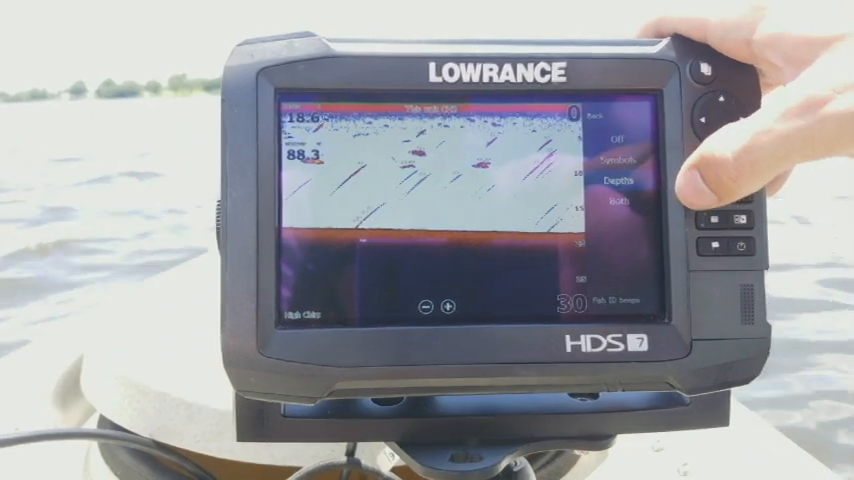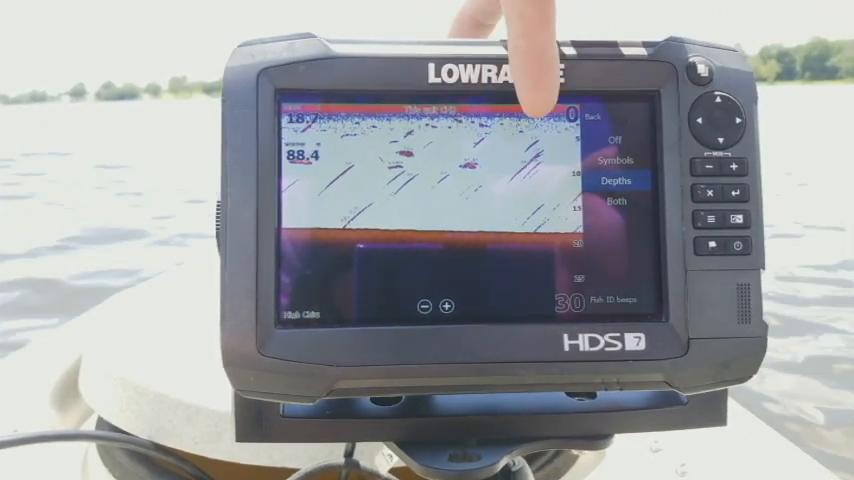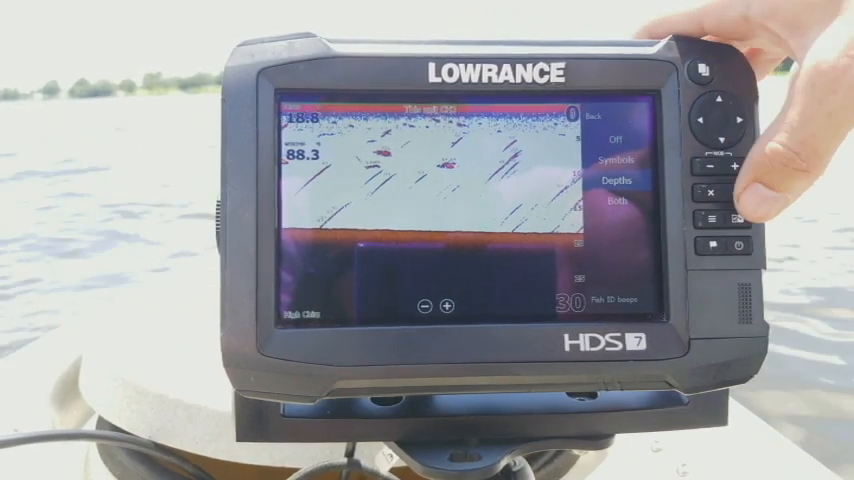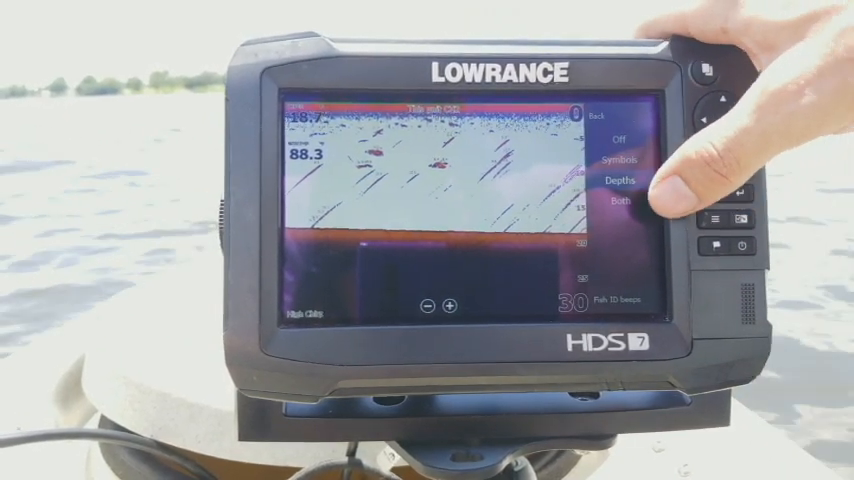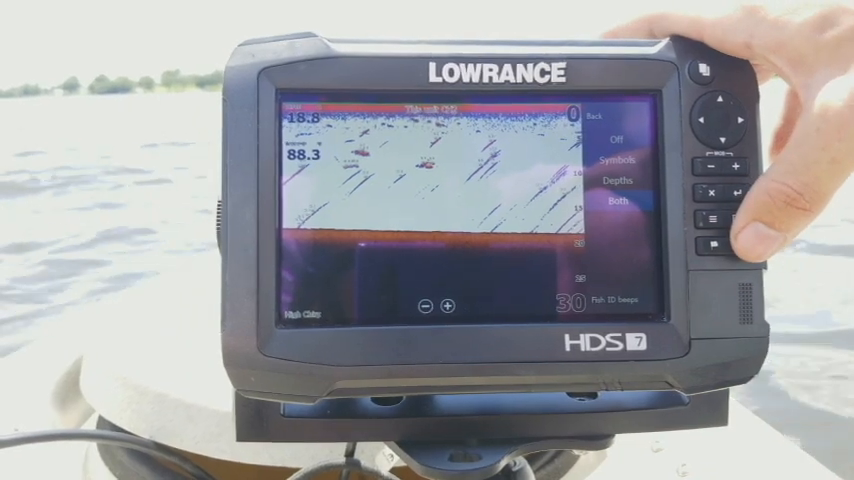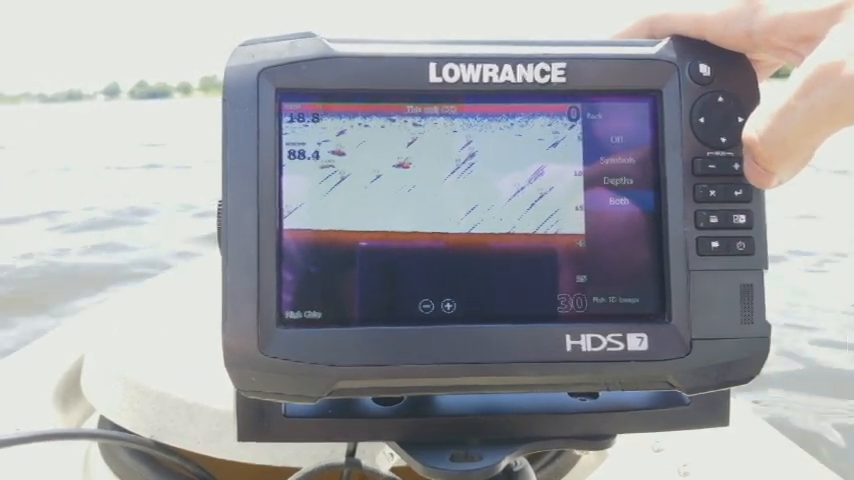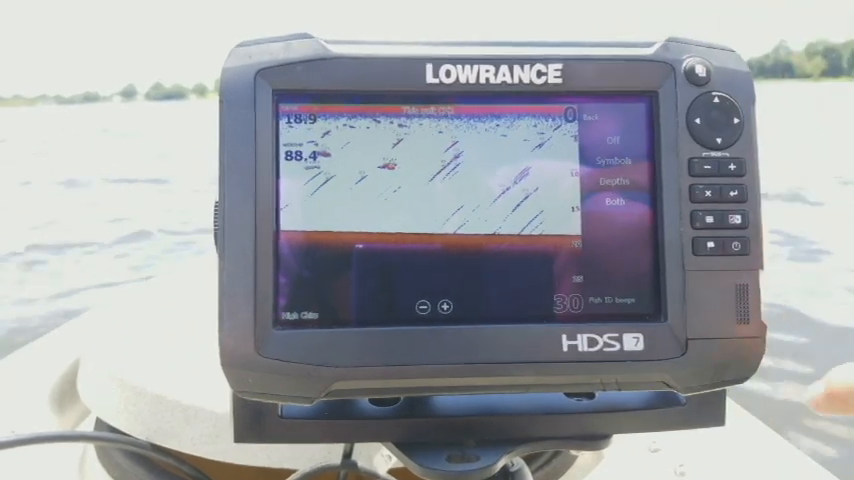Now you also have your depths, to where instead of it showing the pictures of fish, it gives you like little depth numbers right there instead. So it tells you how deep that piece of object is. Or you can select both and it does both for you. It gives you the little picture of the fish and it gives you the depth on it.